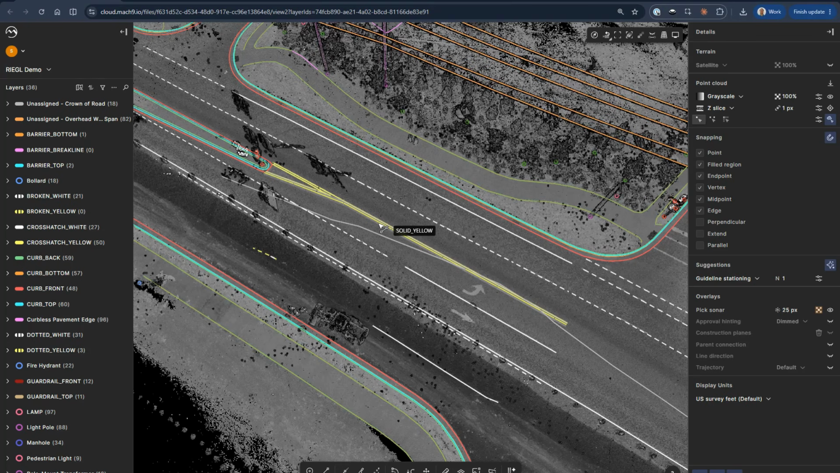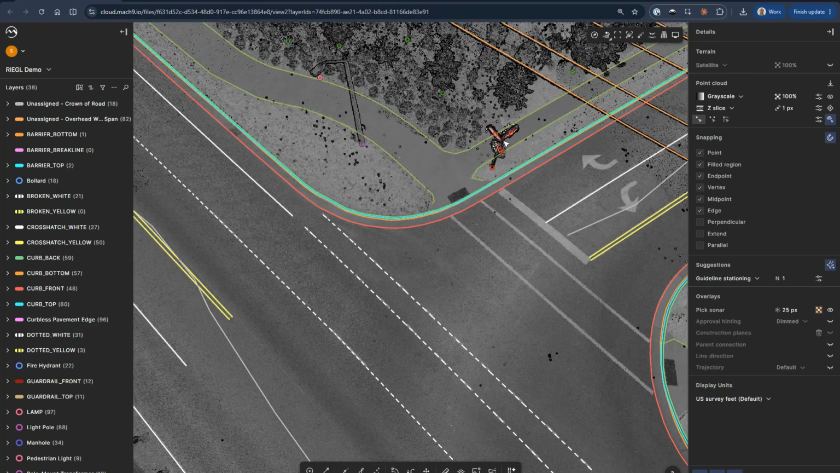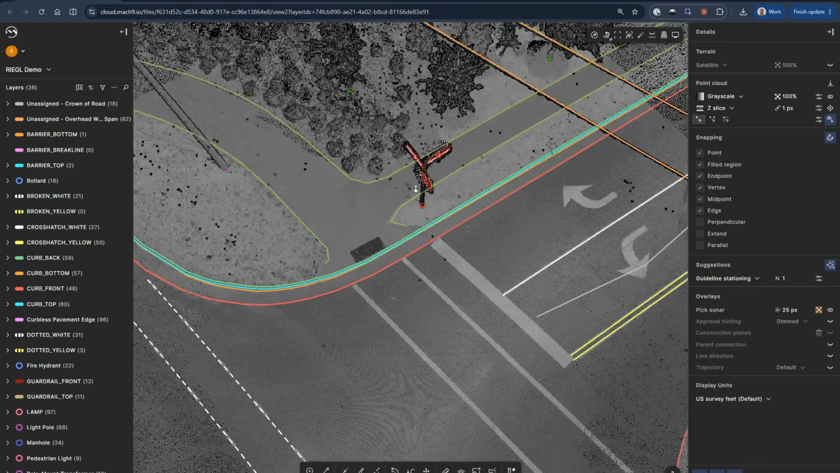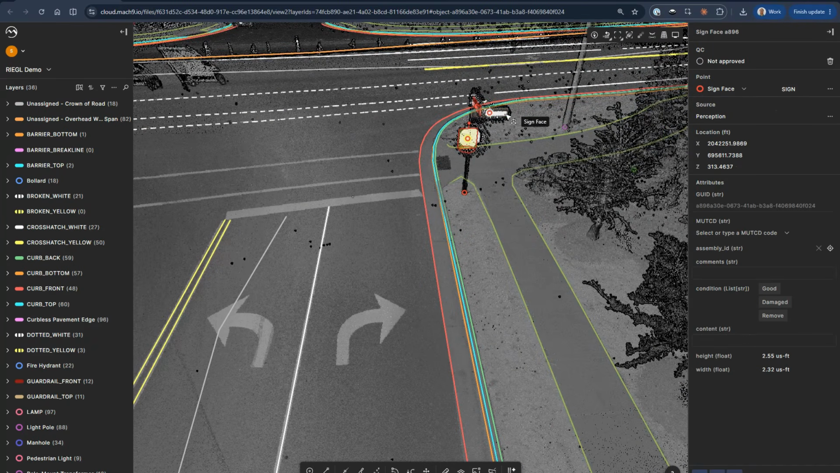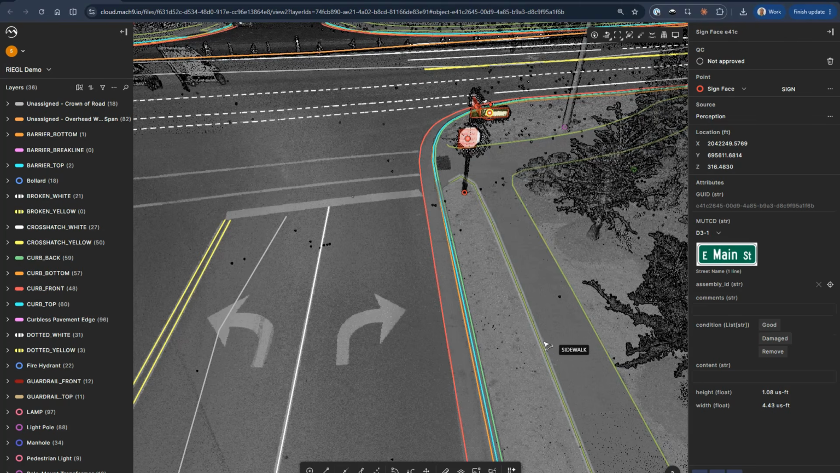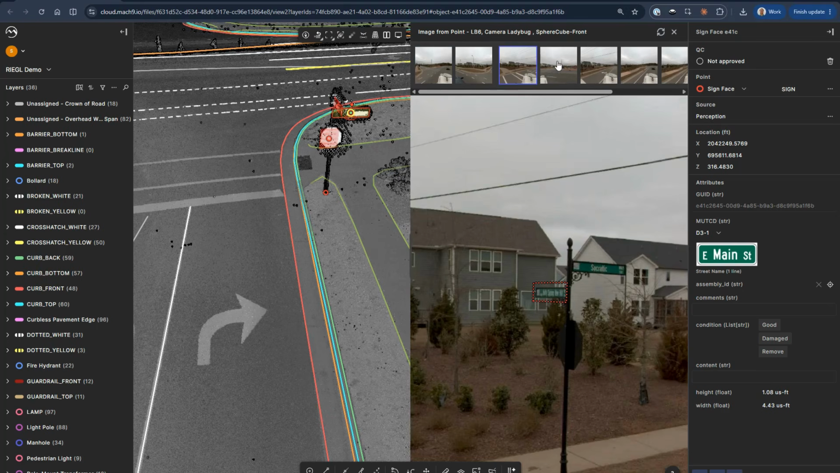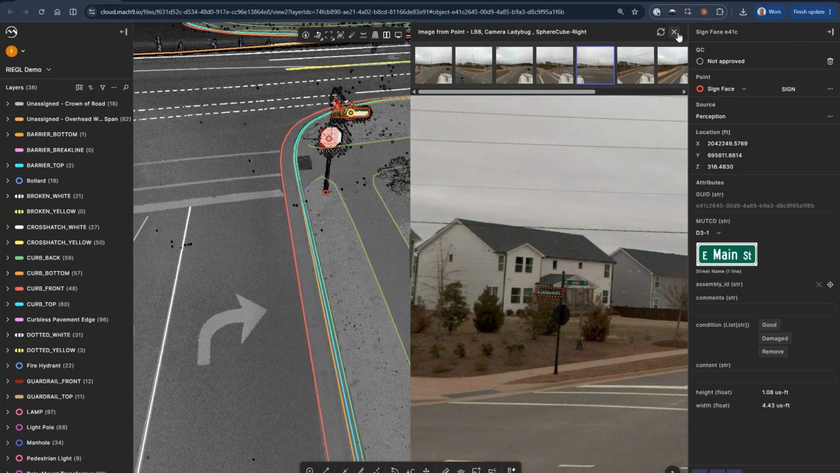And then we have our point features as well. Point features could be things like signs, manholes, telephone poles, light poles, anything of those sorts, where you're able to click on them and signs can be identified. We can actually open up imagery to view signs. Sign text can be extracted out for projects.